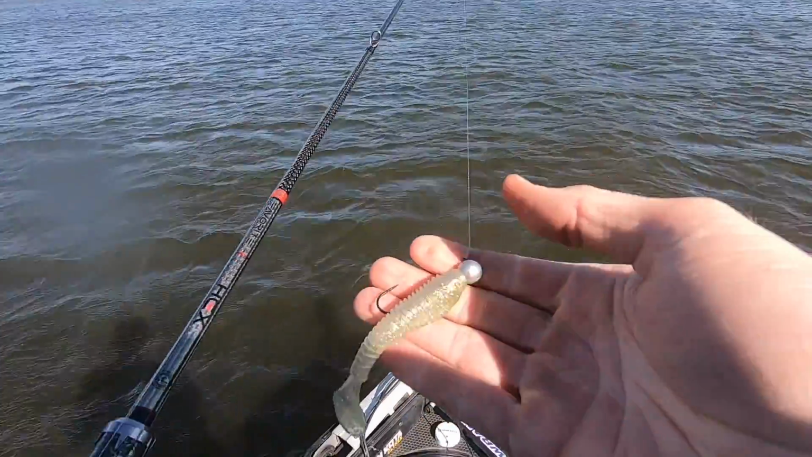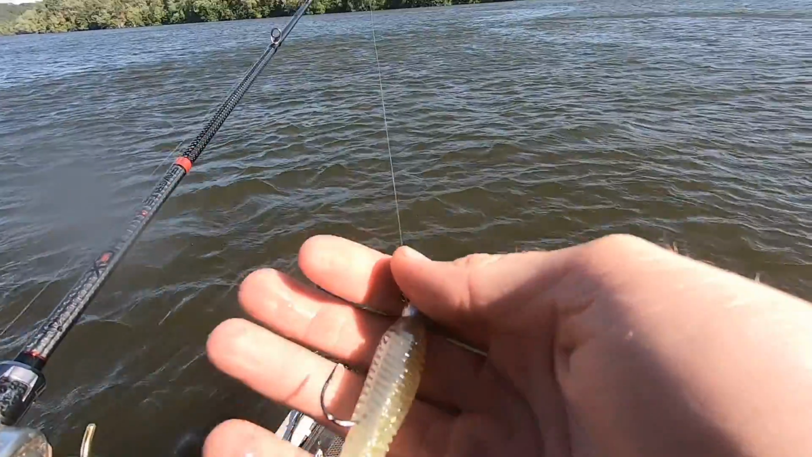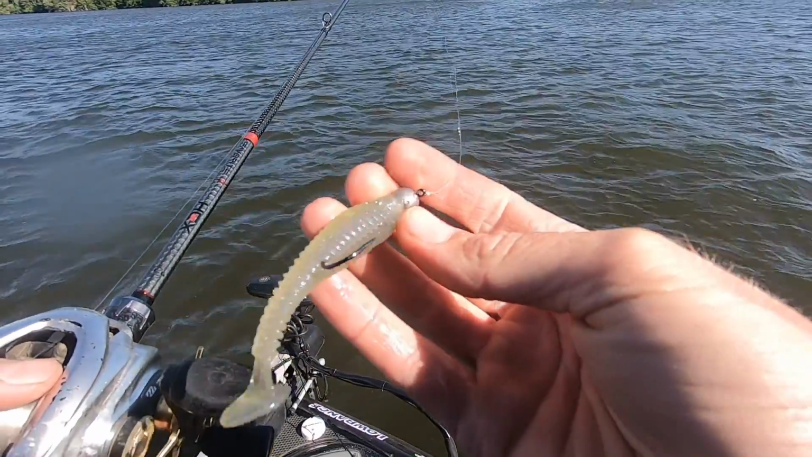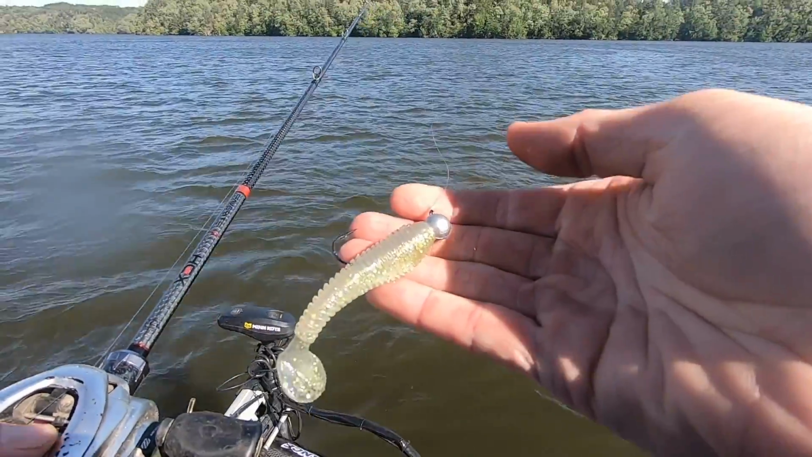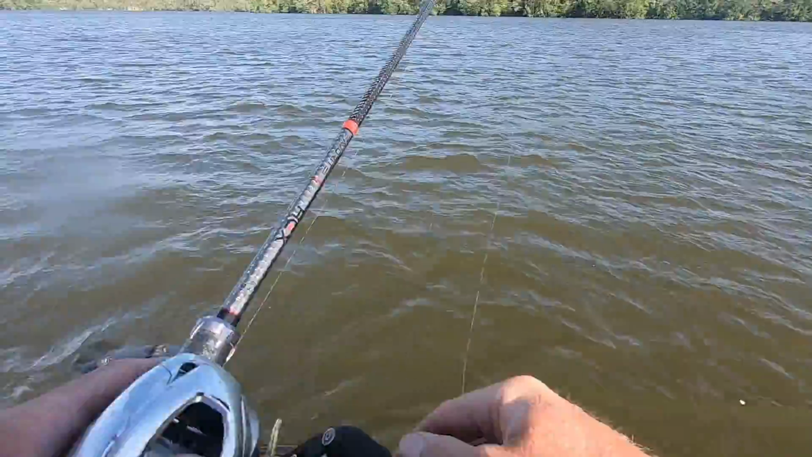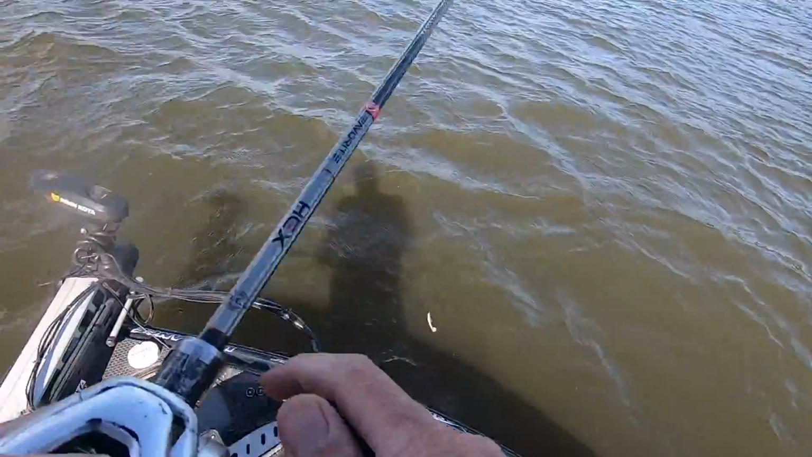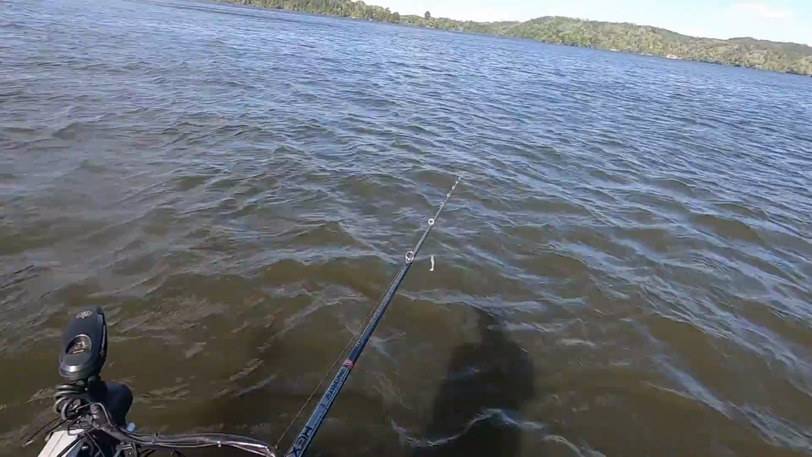All right, guys. One of my favorite baits. You may not be able to hear me, the wind is freaking chopping. One of my favorite baits is just a 3.3 Saucy Swimmer on a 3/8 ounce swimbait head, with 12-pound fluorocarbon Seaguar Invizx. A little nugget right there. Throwing that on a Hex 7'2" medium heavy. Perfect tip for that rod. Let's see if we can get us a little bite.